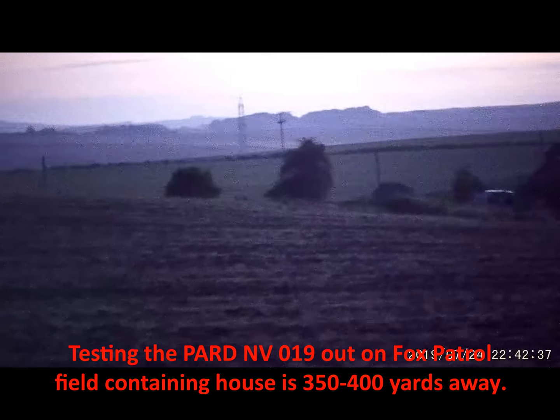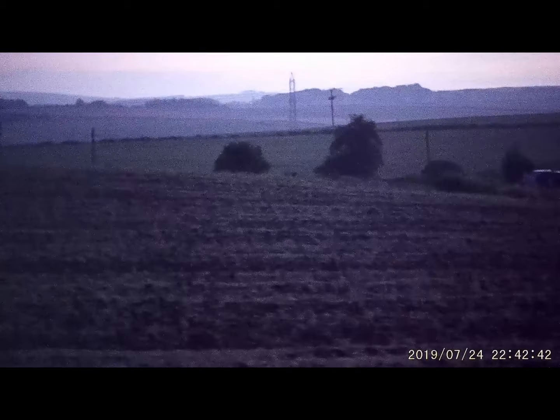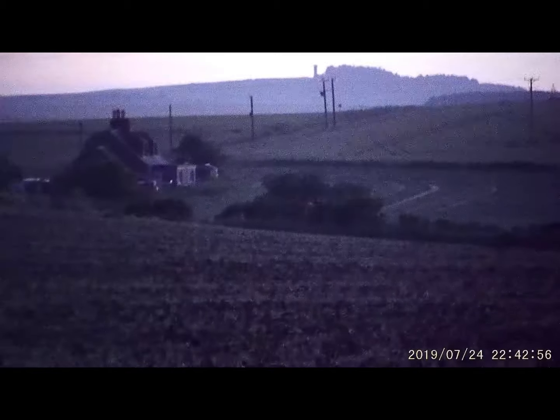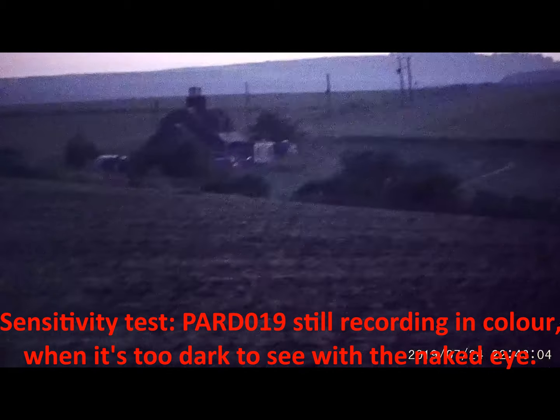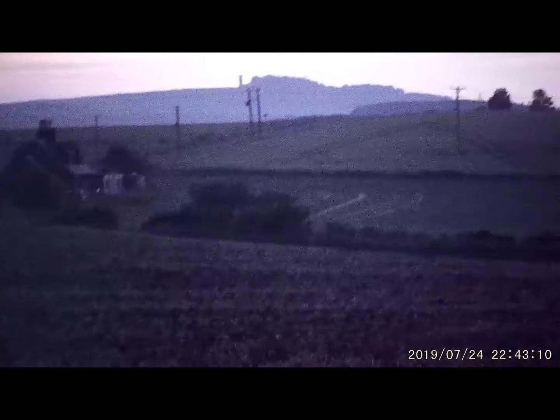It's 10:42 p.m. on Islington Estate near Ellon, Aberdeenshire. We've just set up to look for a fox, which hopefully is going to appear at some point this evening. As you can see with the image on the camera, we're still in colour, we're still getting a good clear picture. Without the camera, it's very, very dark indeed. There's no way you could see the detail at the rear of that house with a pair of binoculars at the moment. It's way too dark for that. Yet the image here is still in colour and it's still perfectly sharp, still perfectly usable.